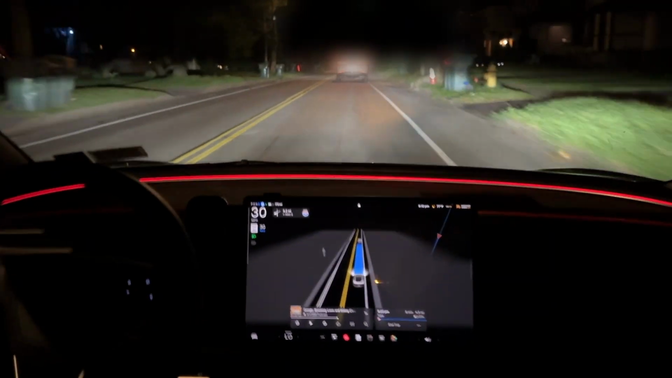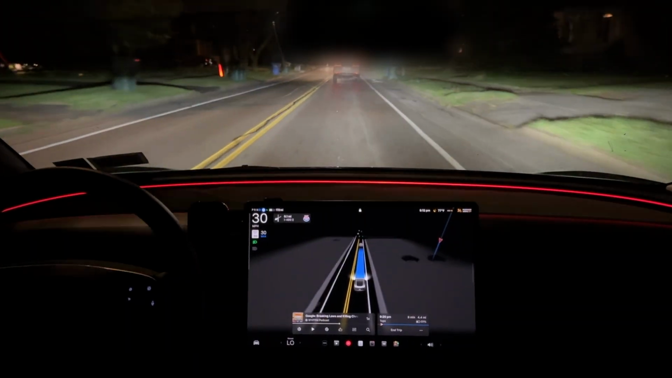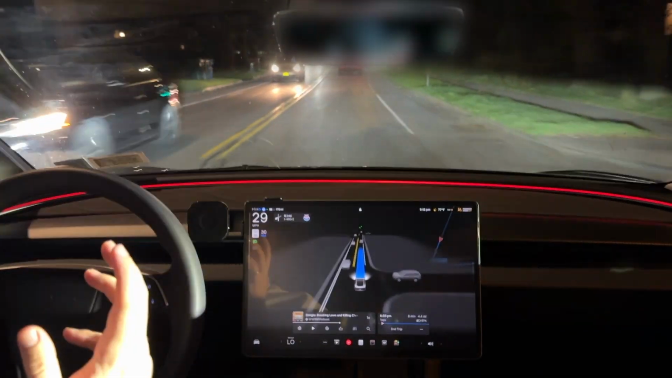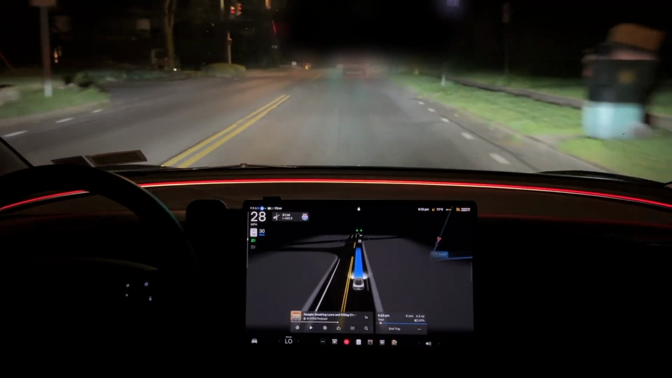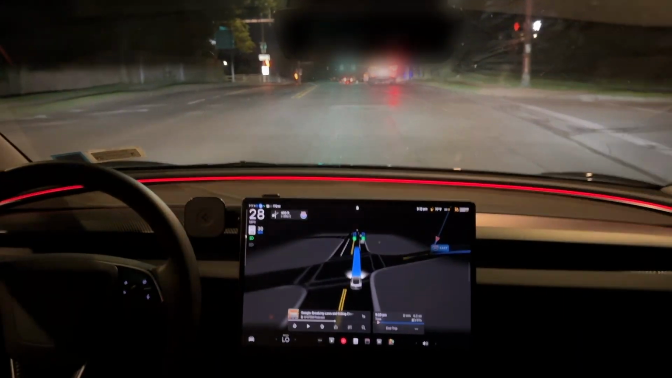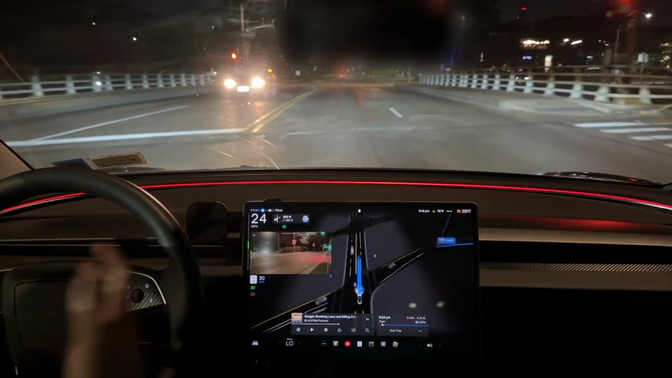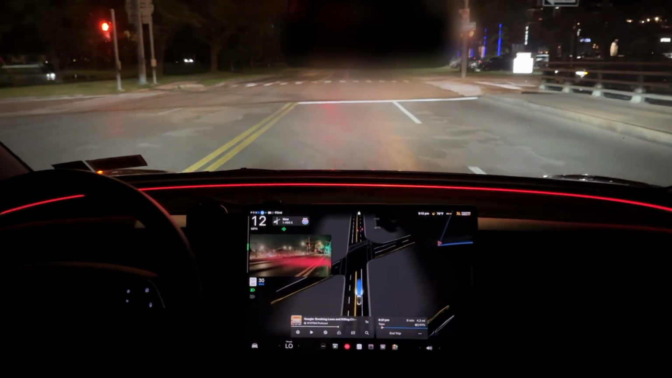But anyway, we got our address. We are in full self-driving right now. It says please pay attention to the road. So right now, I mentioned in past videos, it uses the camera that's in the interior and it tracks the driver, so you don't need to keep nagging the wheel here and there. If your eyes look away from the front for a certain period of time, then it will say please pay attention to the road.